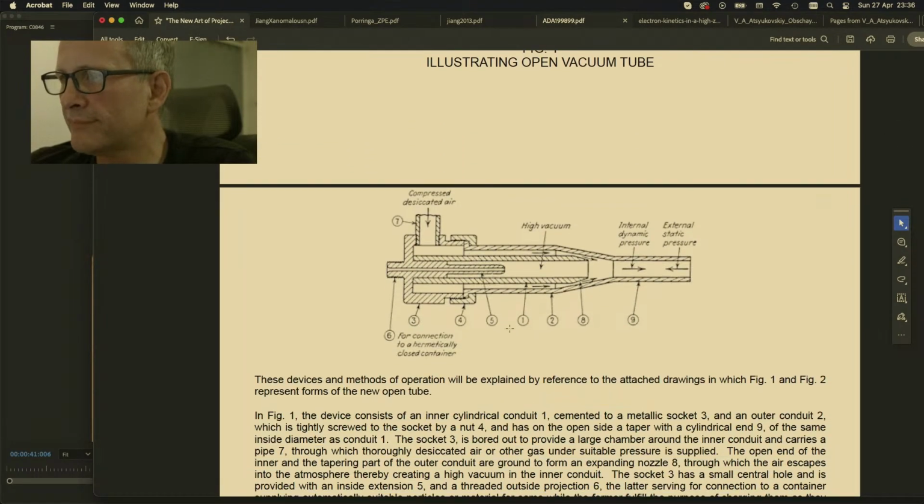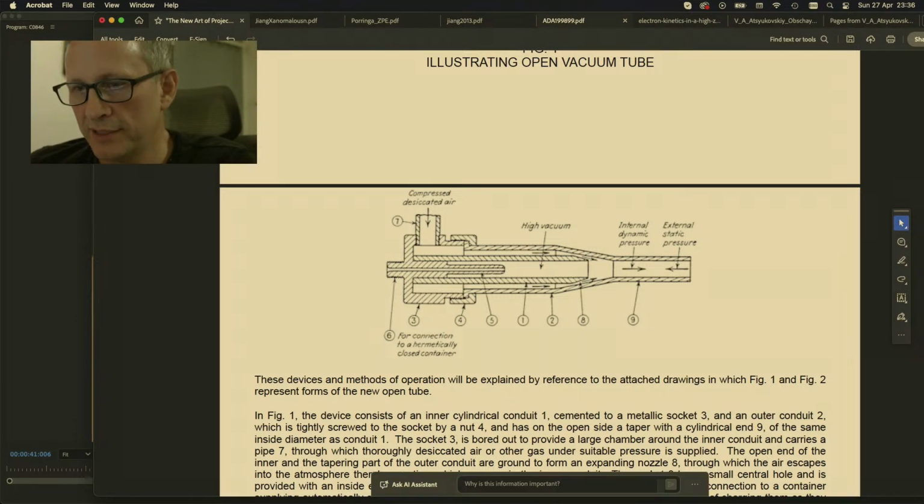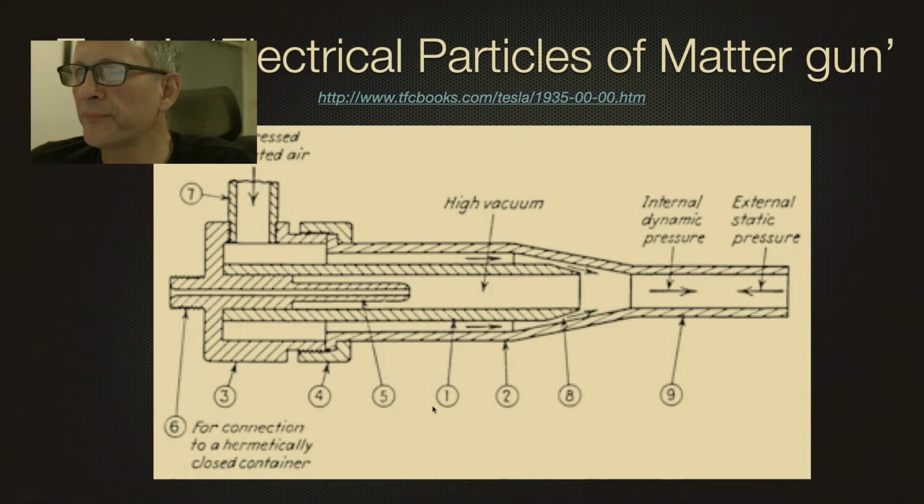Okay? The problem with using heavy elements is it produces dirty etheric matter rays, and you can't fire those through a closed tube. So he had to produce this open-ended tube, which I showed here. And he used compressed desiccated air or dry steam, and it came through here. The electrical particles of matter were launched and charged from this electrode through here and went through the dry steam and out into the environment.